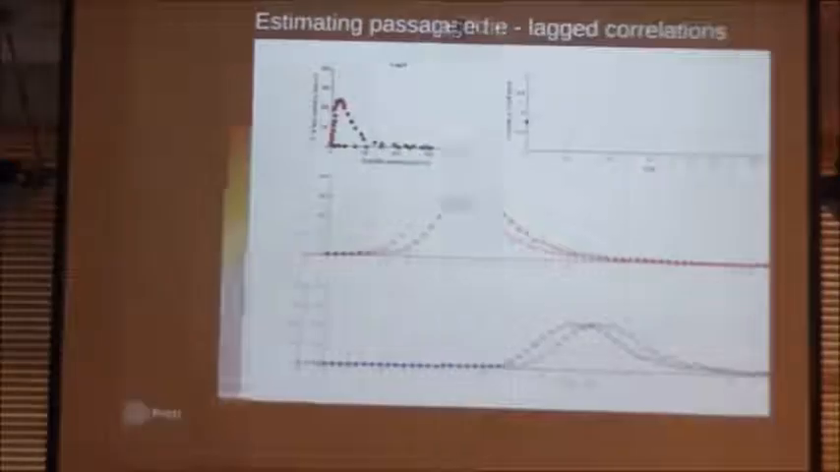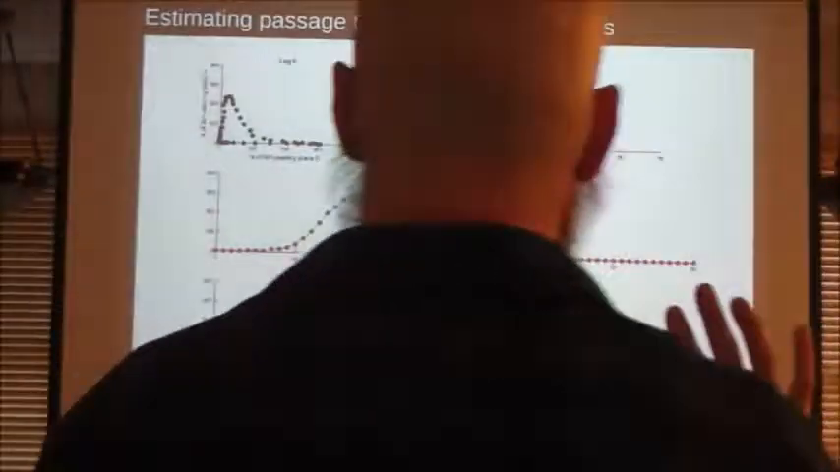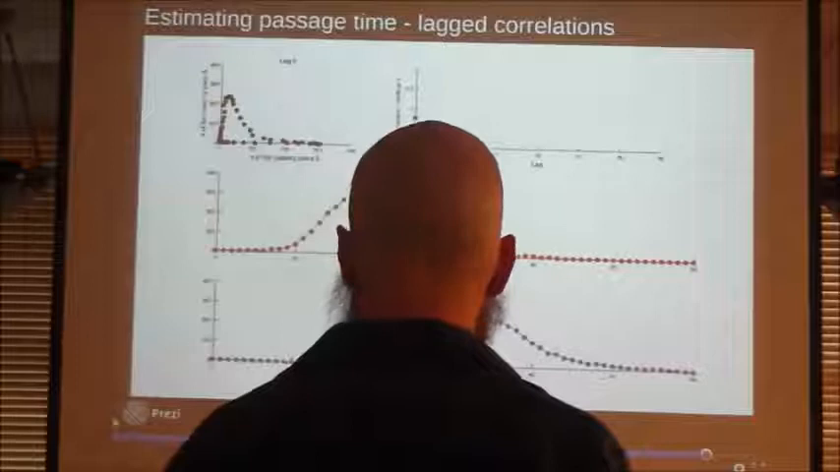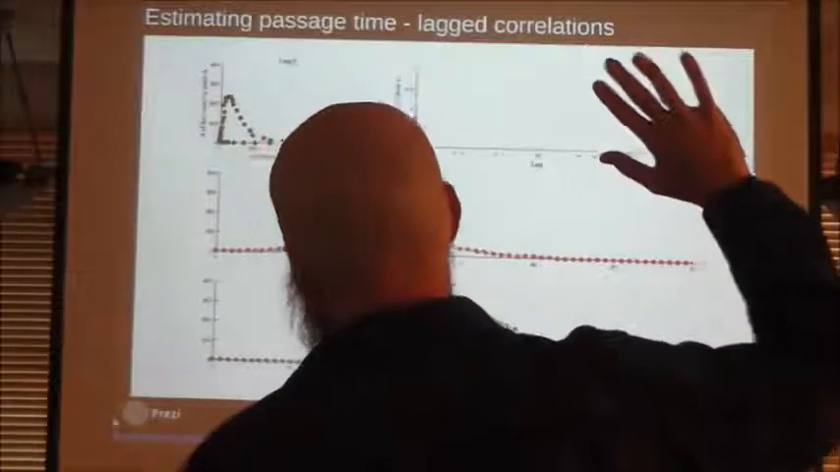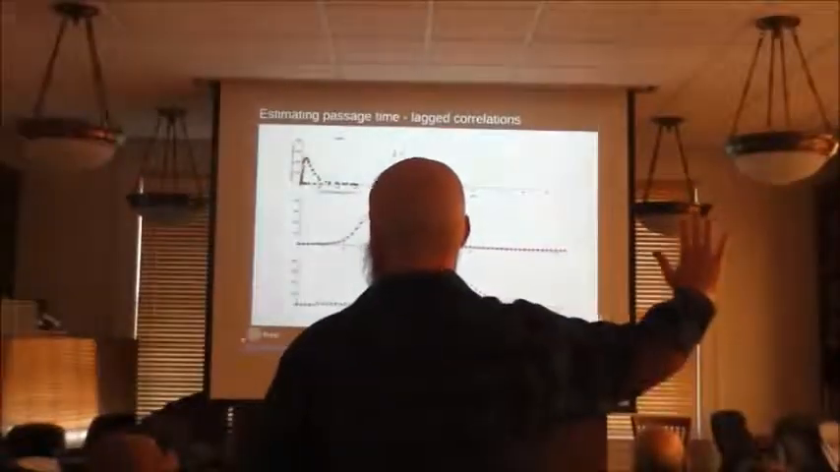So with that in mind, I'll just let this step forward. So basically what we're going to do is look at the number of fish that were counted at point A, and then look at the number of fish that were counted at point B at the same time. And then we're going to step it back.